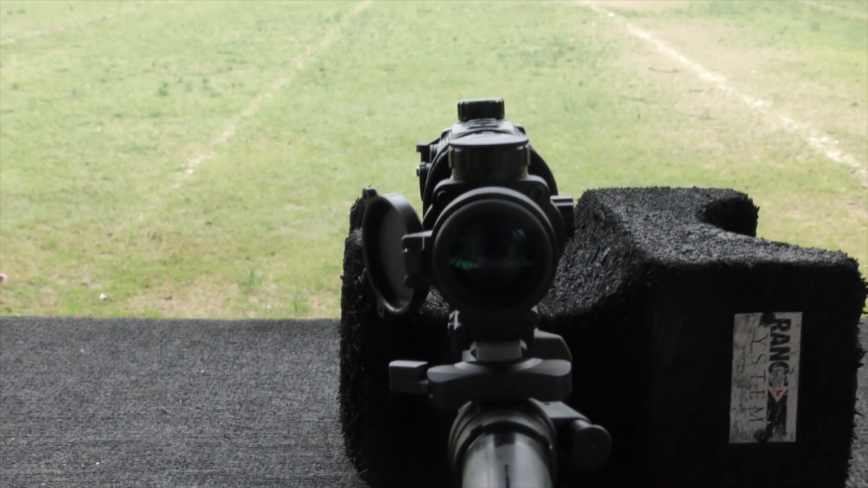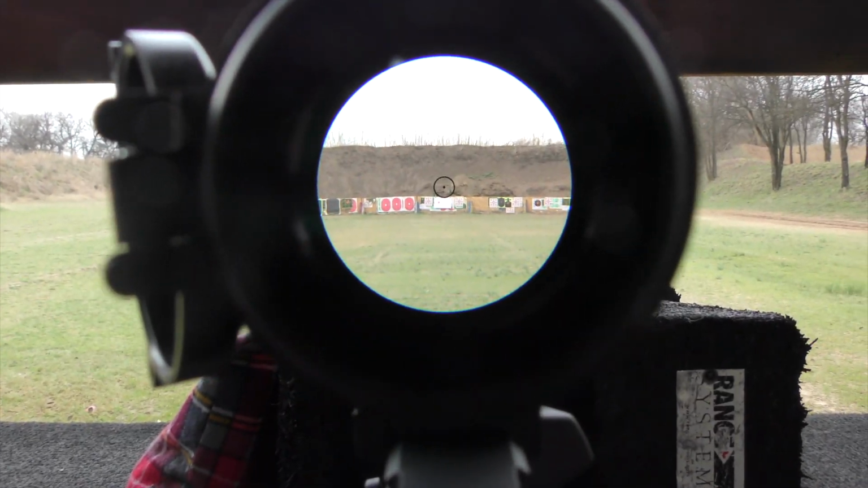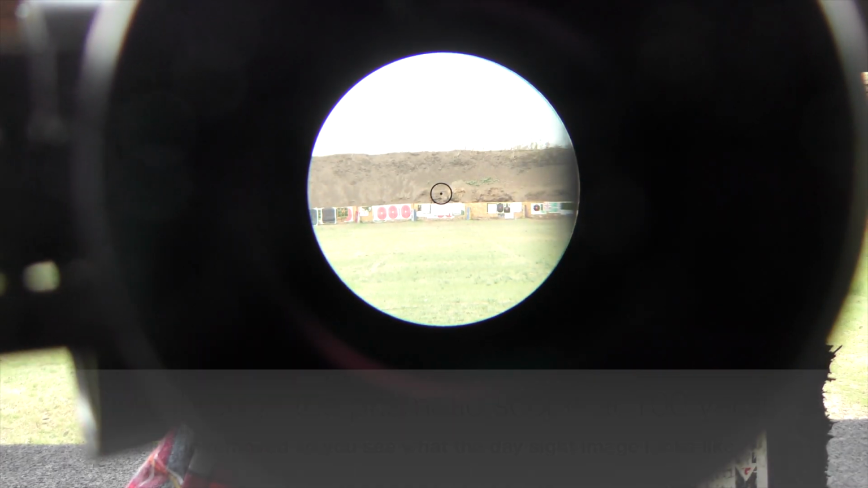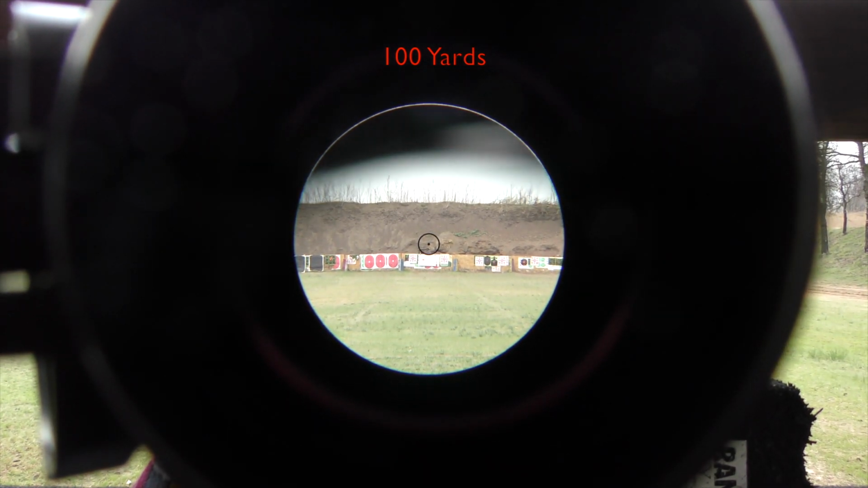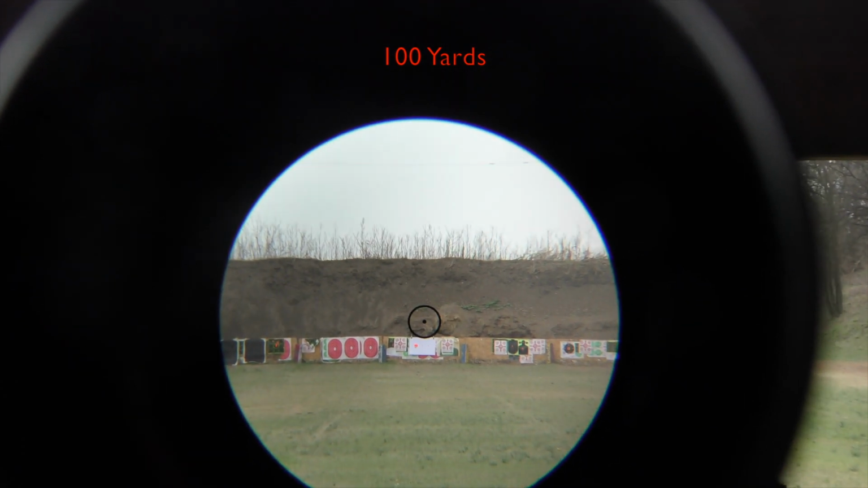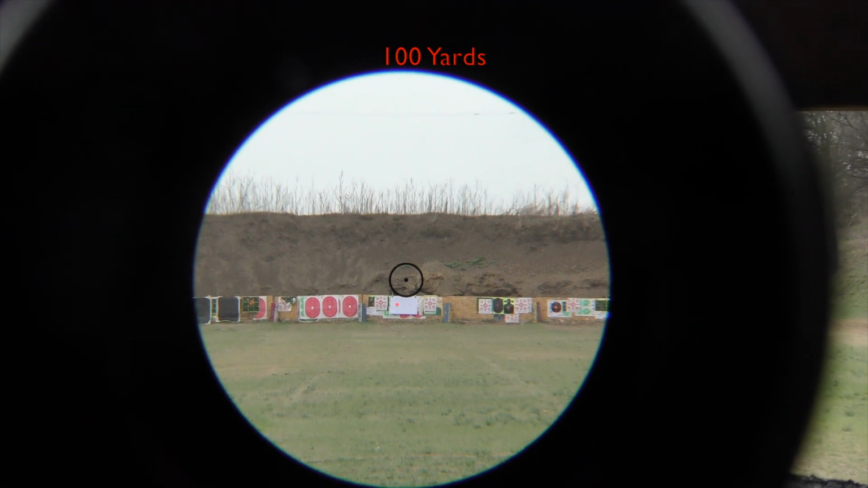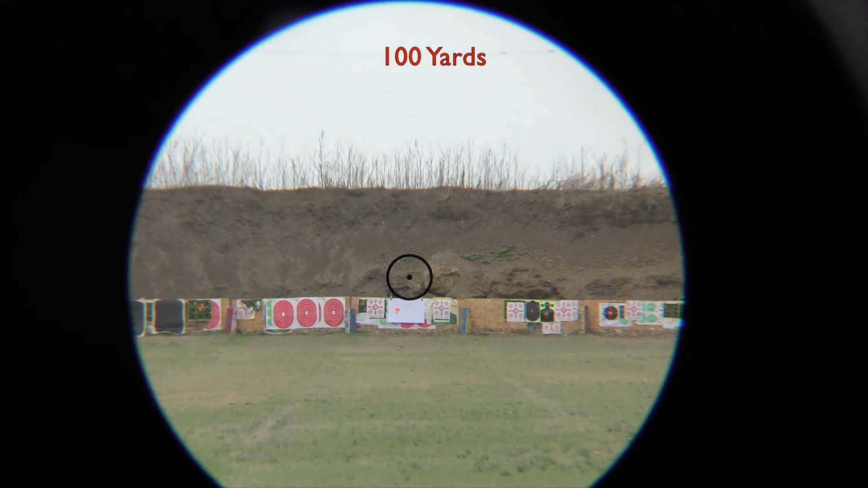And so now we're going to go in and look at the image at 100 yards. Here at 100 yards, again, 3 times base magnification on the prismatic sight. I'm trying to get the camcorder lined up as best as possible. Then I'll use the zoom of the camcorder to give you a visual illustration of what the human eye would more likely see as you're peeking in closely at that reticle.